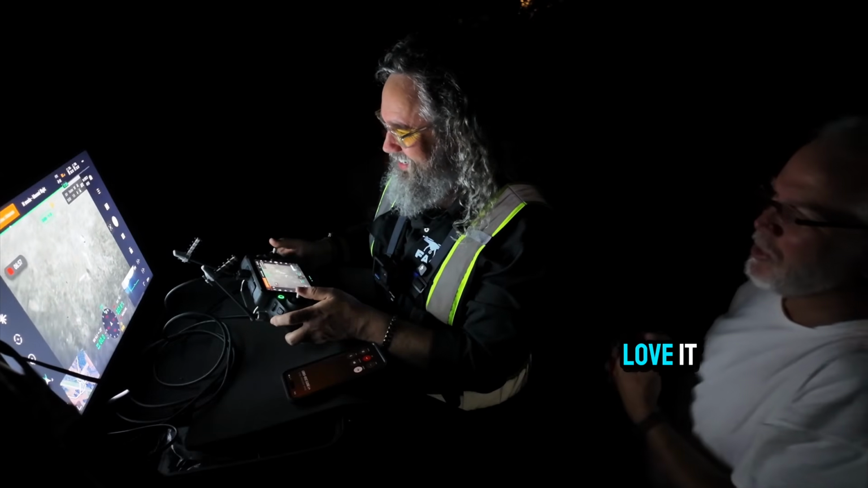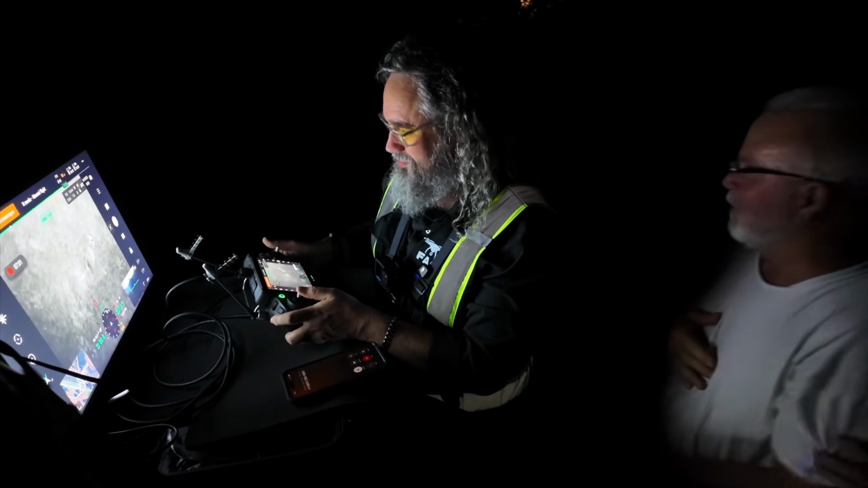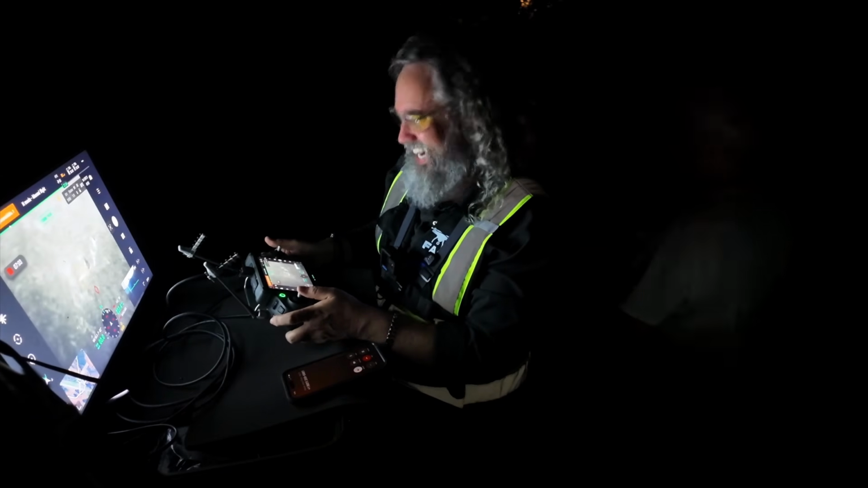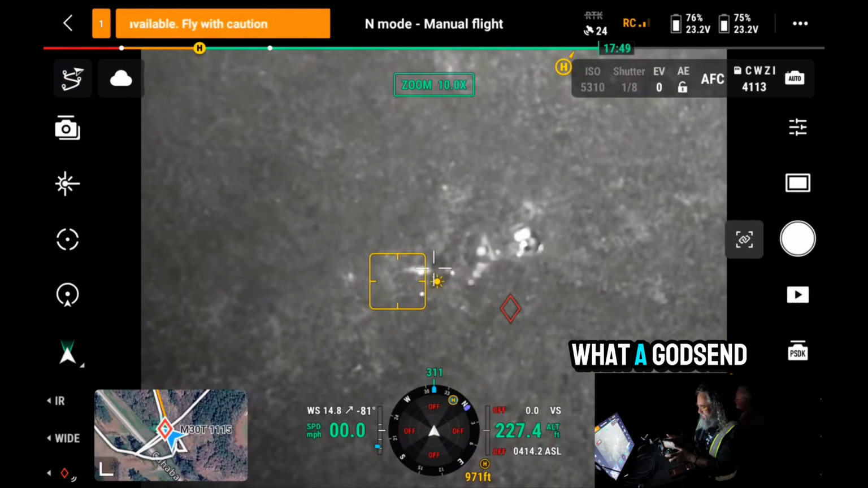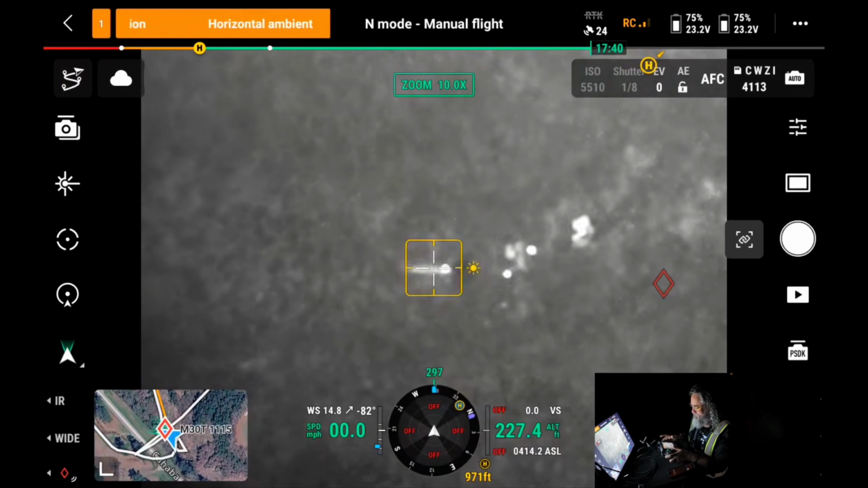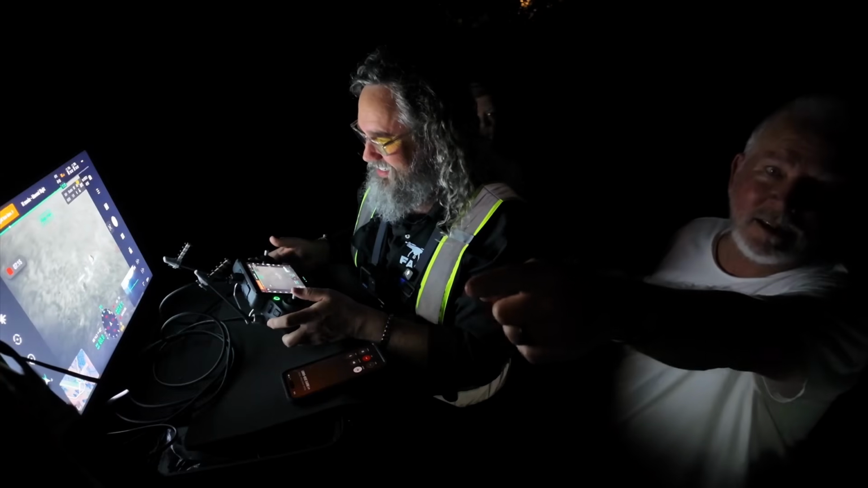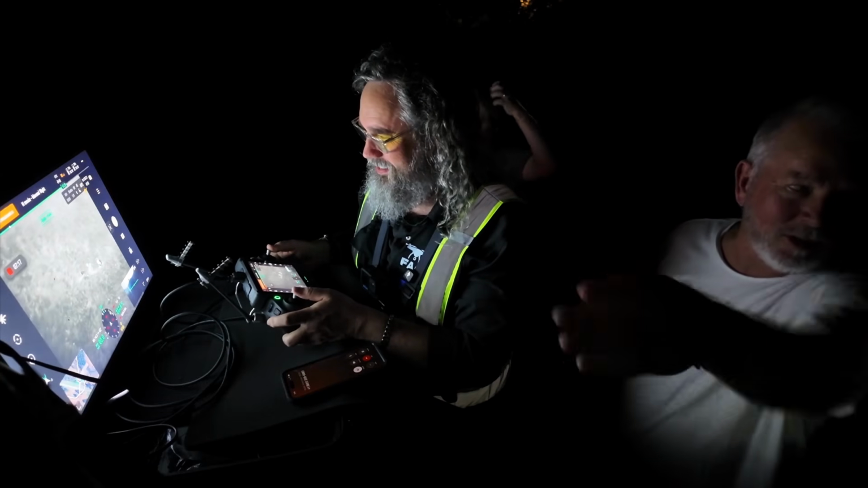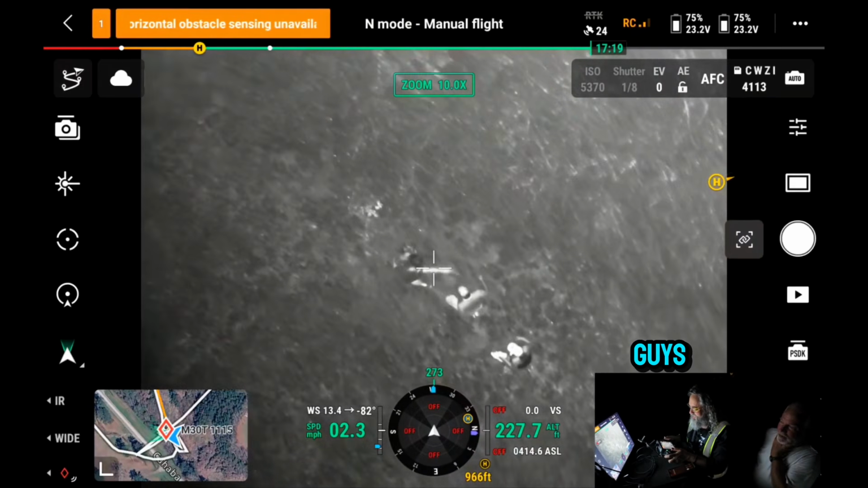Oh man, I love it! I feel way more, I'm passing the kidney, so it's gonna be a good night. What a godsend! He's right here. He's not 200 yards from my kennel. Thank the Lord, guys.